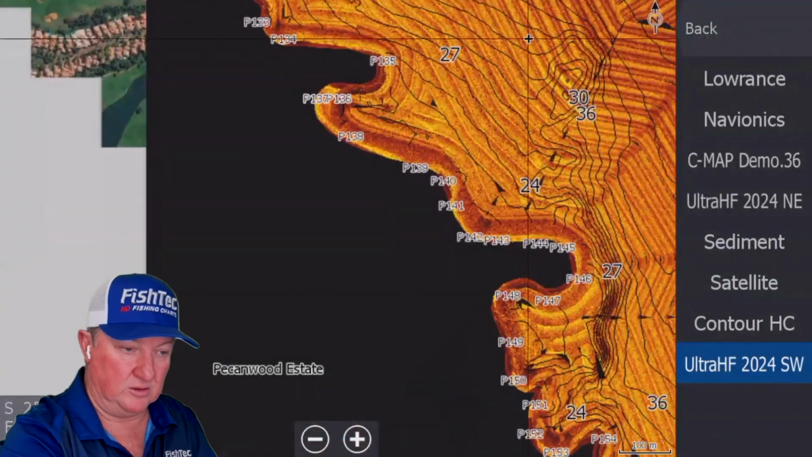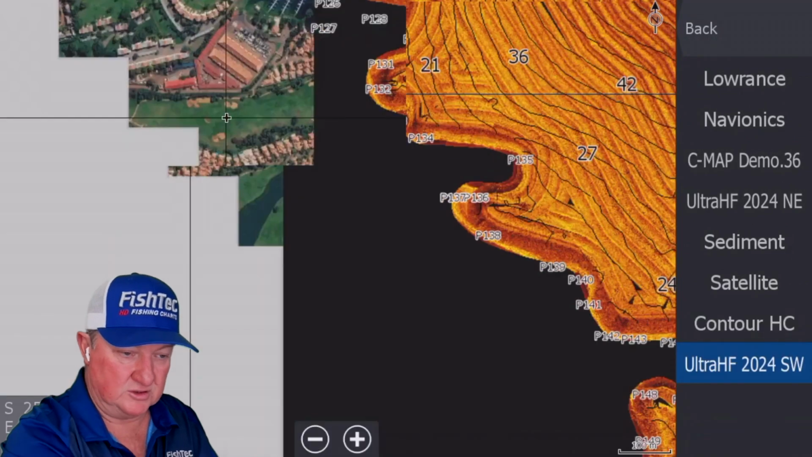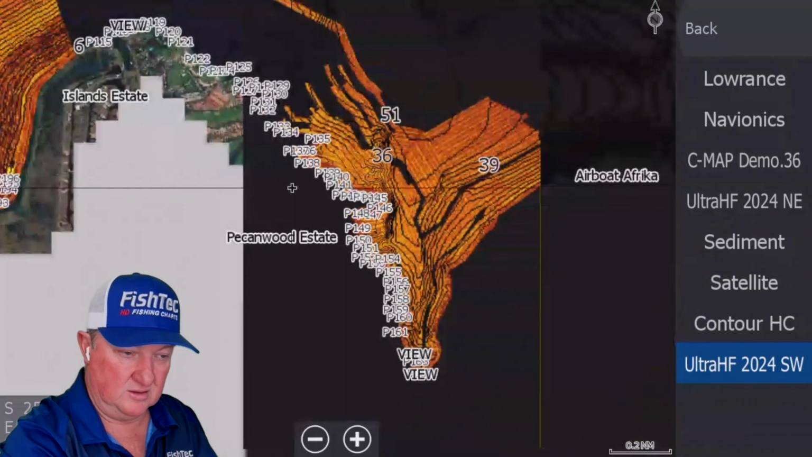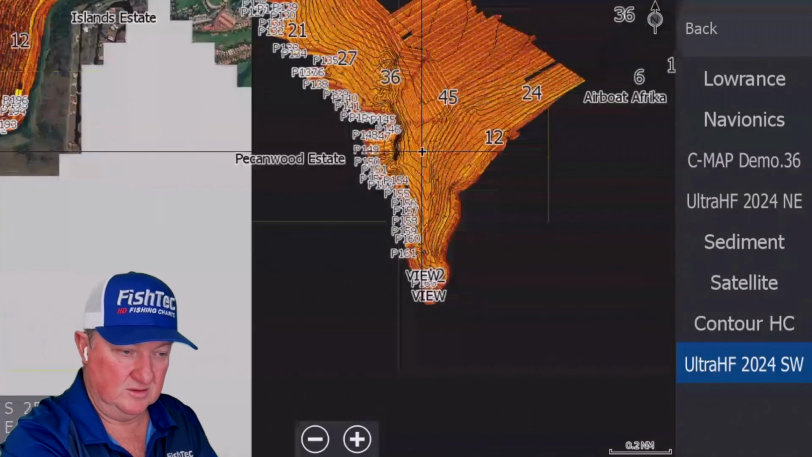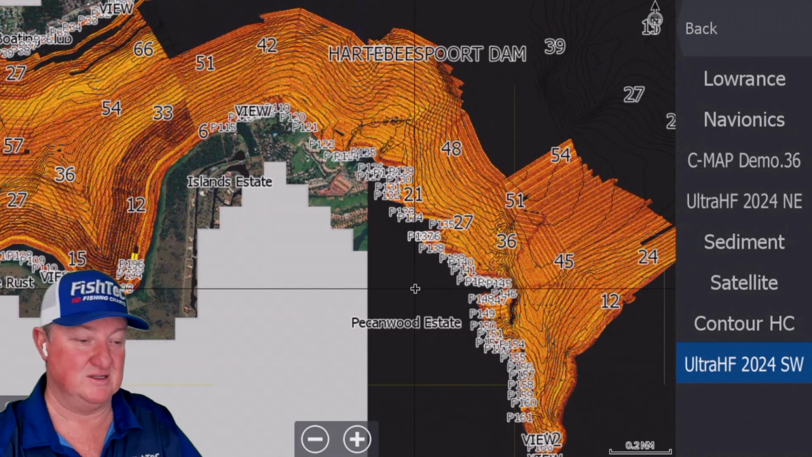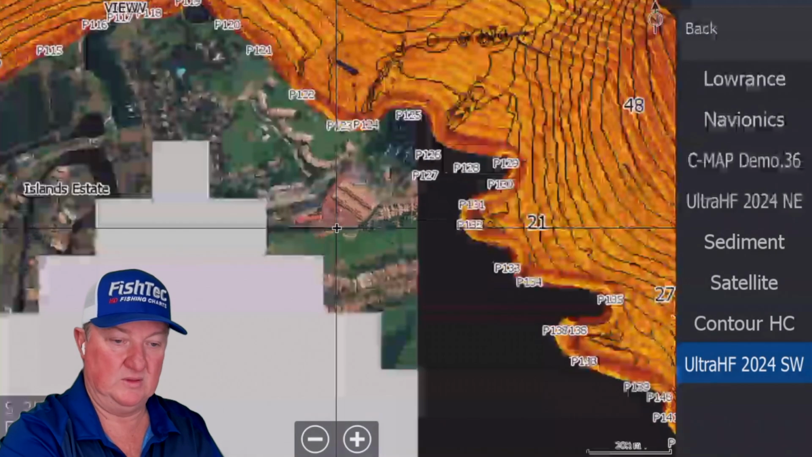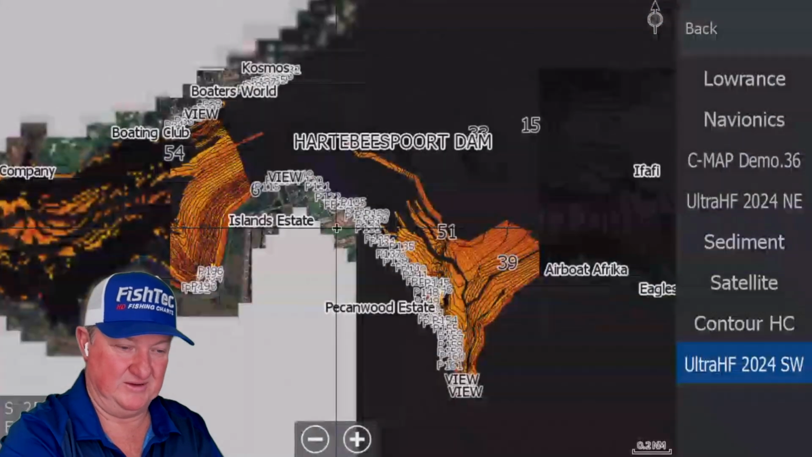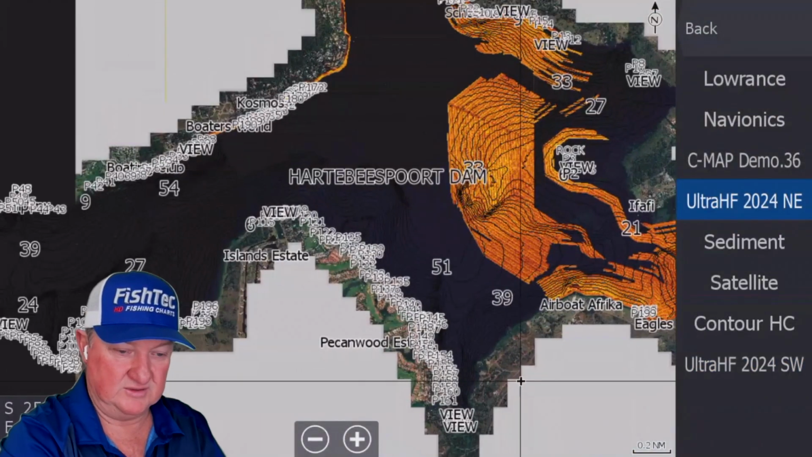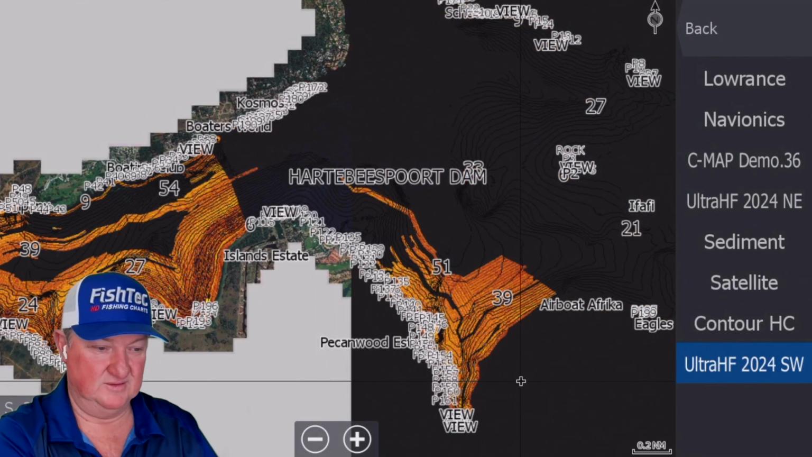Around here, the Peakenwood estate. I've just noticed there's a satellite missing there. Oh, I'm going to have to fix that. Okay, that will be fixed before the first one goes out, guys. There's a satellite missing there. Just want to double check that the other one didn't have a missing. No, the other one's fine. It's got all its satellite. For some reason, the southwest. Huh, okay, I'll sort that out.